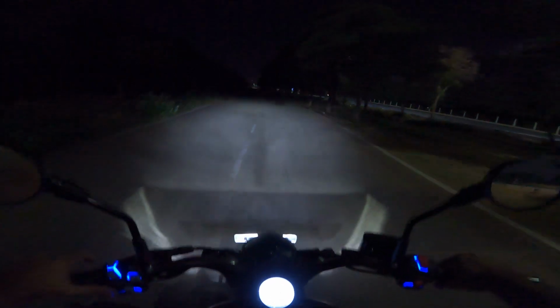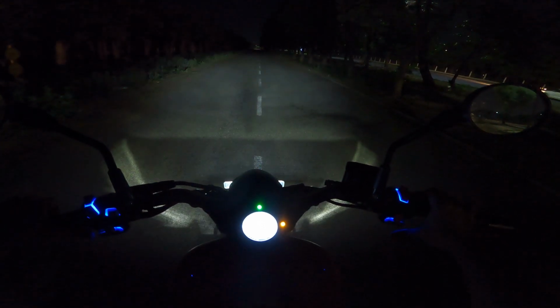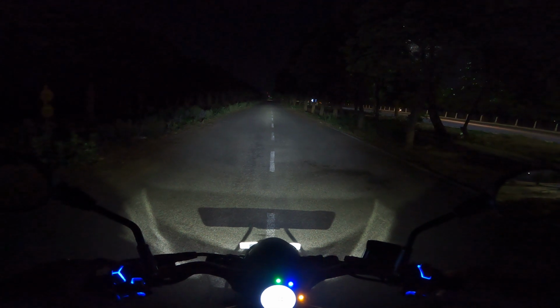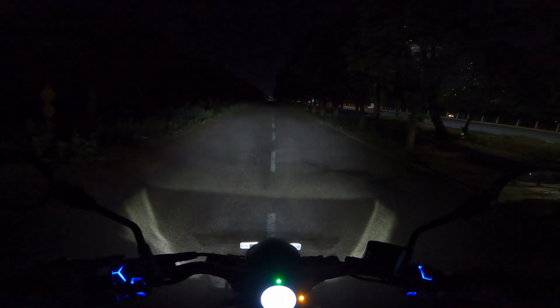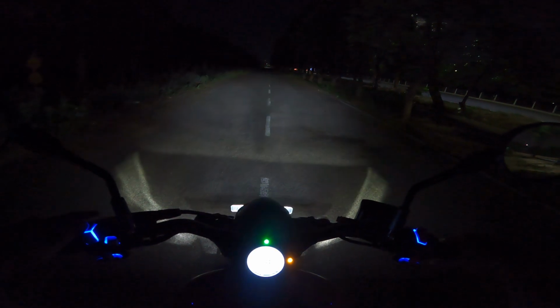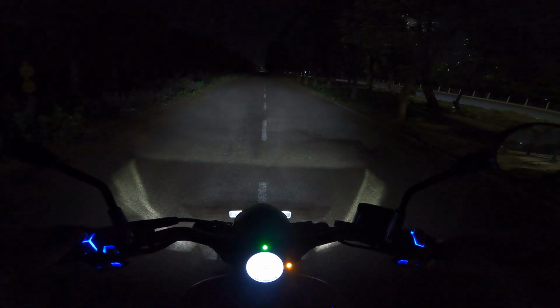Alright, so I'll stop the bike here in pitch black darkness. So this is how the road looks. Now that's the DRL, and that's the low beam, that's the high beam. Again, that's the low beam, that's the high beam. Nice.